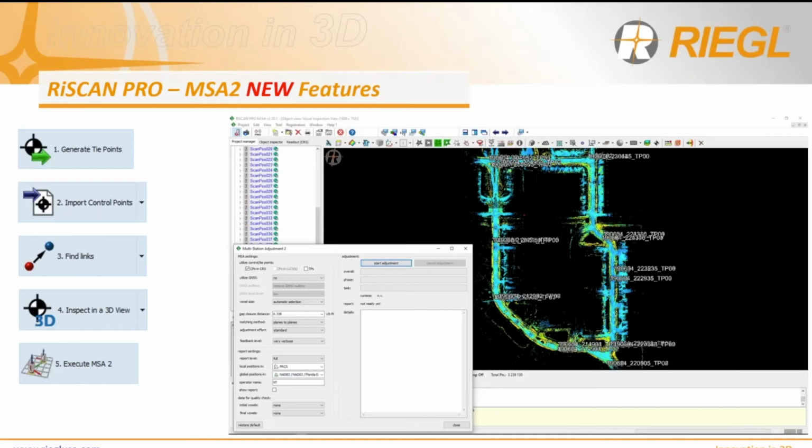But again, the new feature in MSA2 is able to differentiate your checkpoints versus your control points, and also set the values to your control points, and then also make them true or false. True means putting in more emphasis on the control points during the registration, and false means it will do an adjustment using all 6 degrees of freedom during the adjustments.